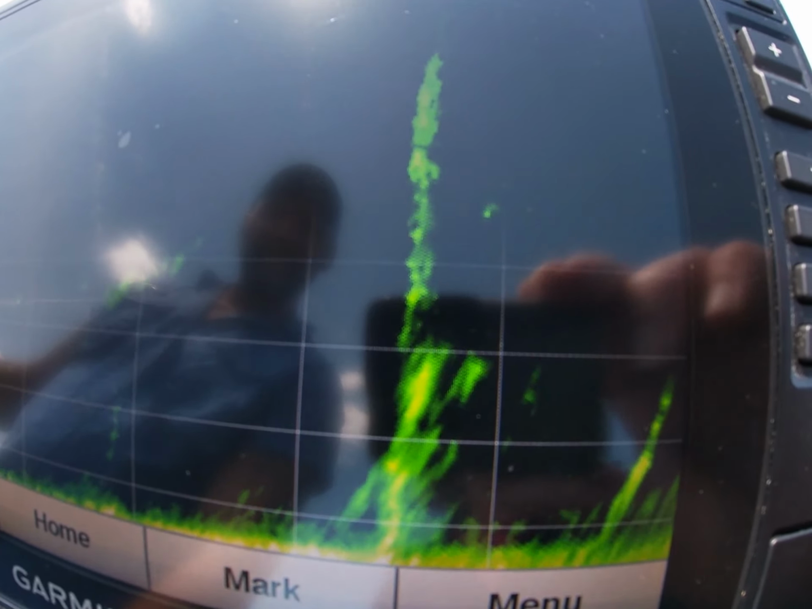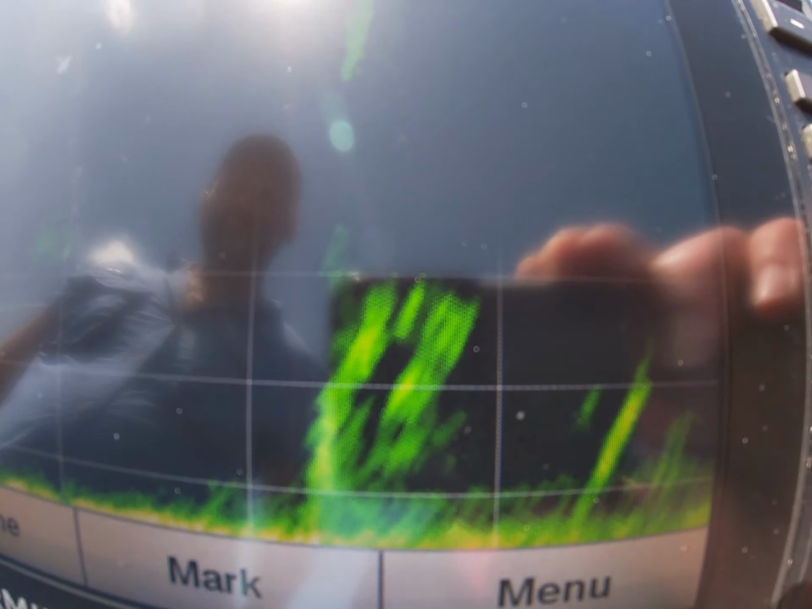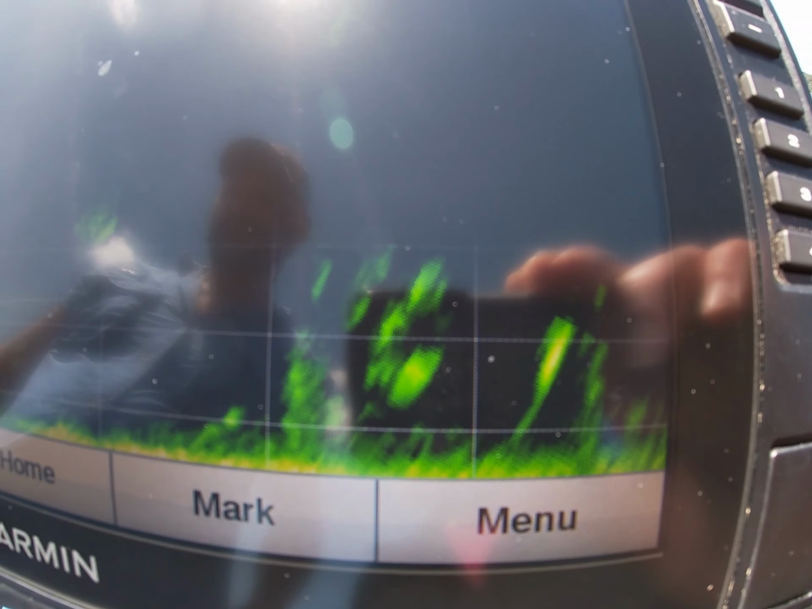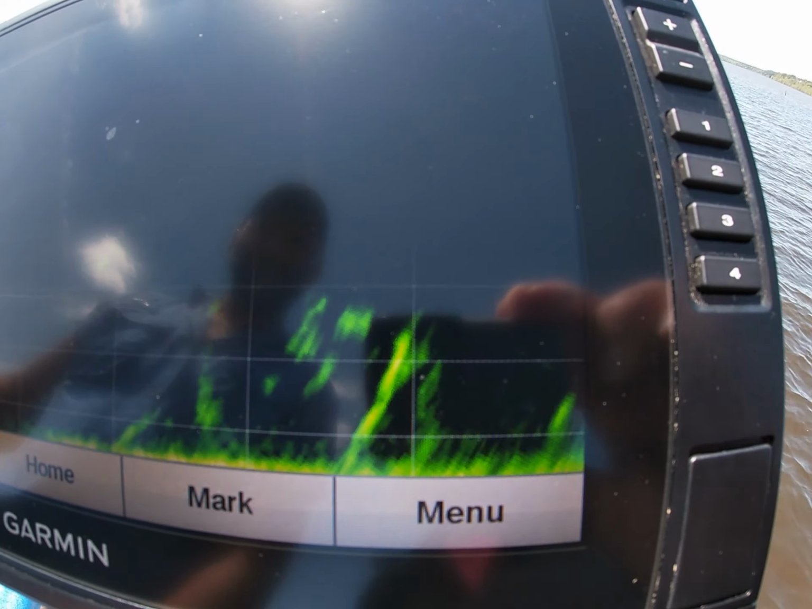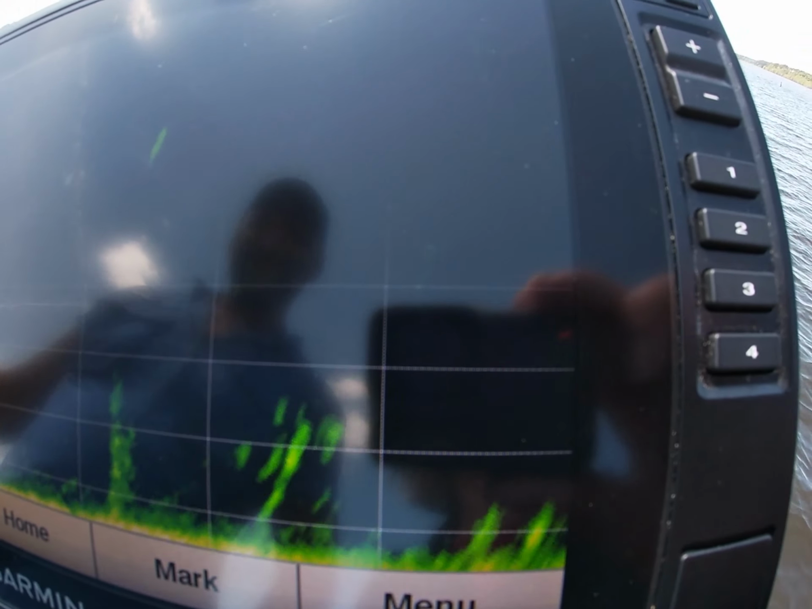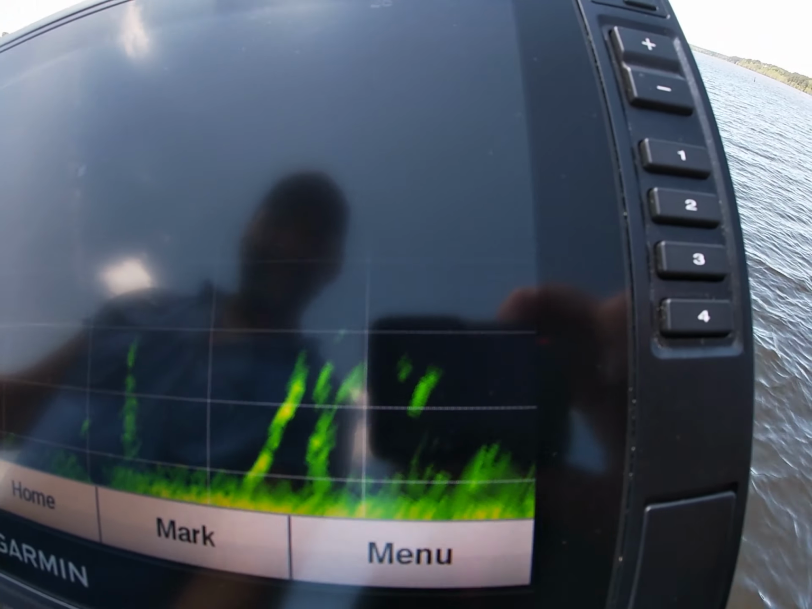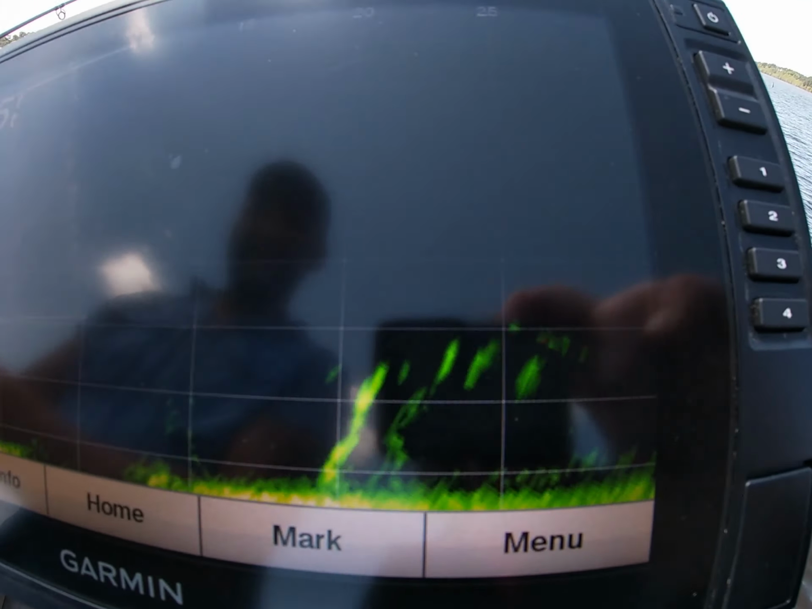Yeah, they're moving to that tree, but they're going away. They're steadily moving from us. There they are again. Still leaving us. Yeah, they're on the move, and you can't see how fast they're going now. You can't hardly catch them once they start that.